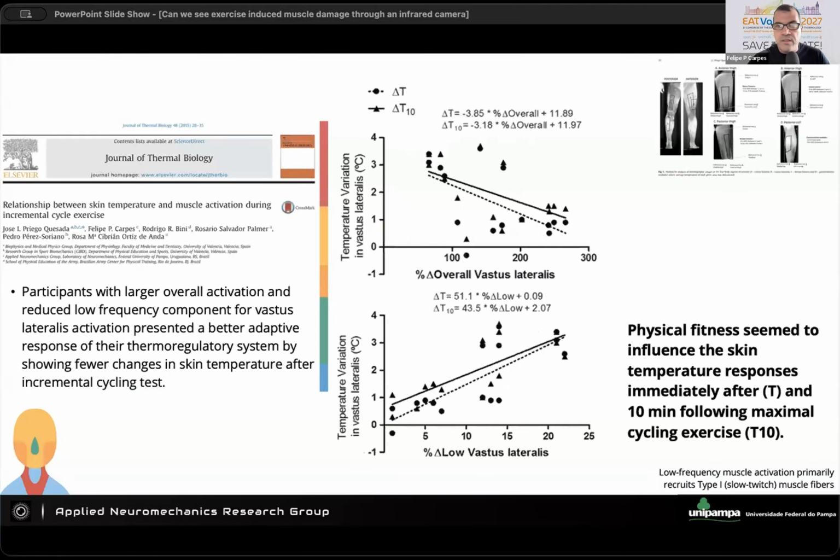So this is the very first study that we published together from our group from Brazil and Valencia. I'm really proud of this study because it got a lot of attention in the field, a lot of citations, and from time to time people comment on that. And in here, we observed that the physical fitness, and please pay attention that this paper was published like 11 years ago. So a lot of new knowledge is available today. And also the way that we analyze the data may have changed a little bit over the last 11 years.